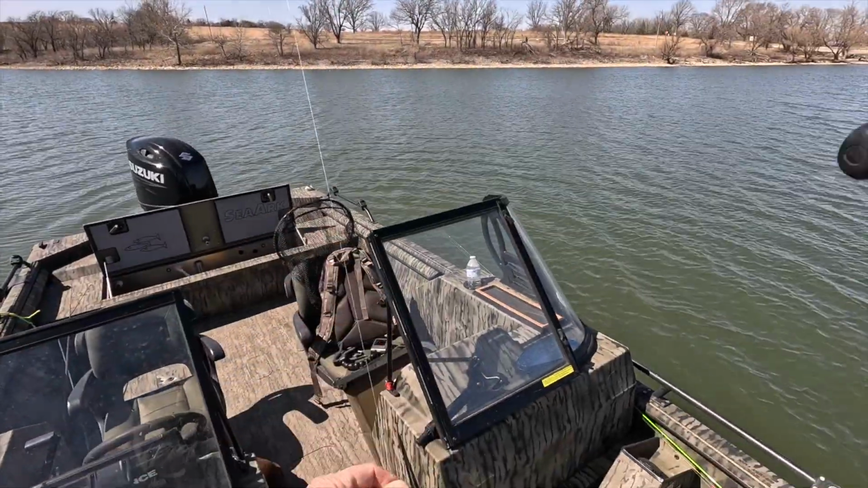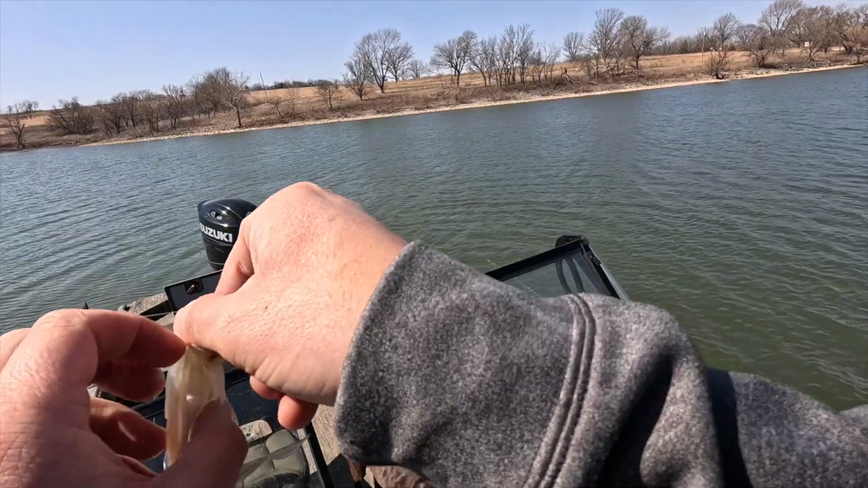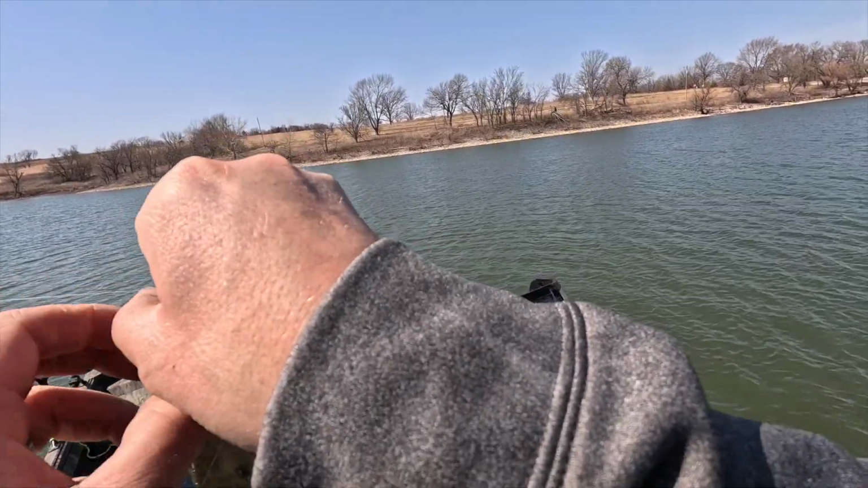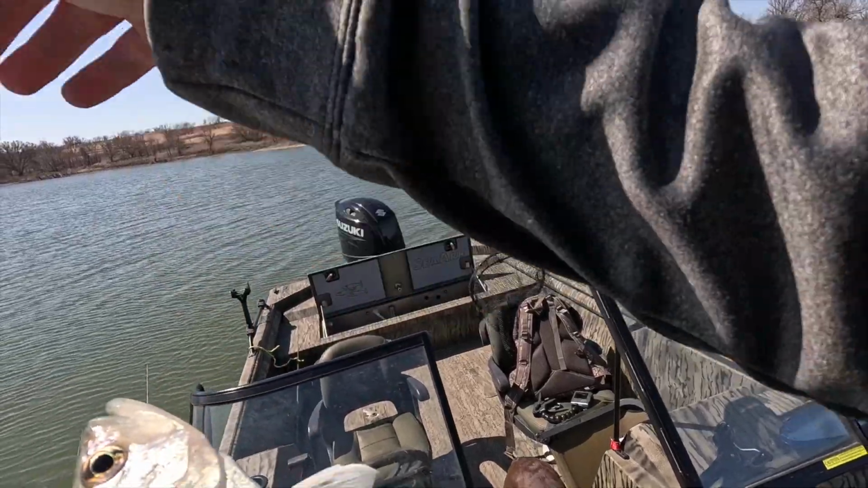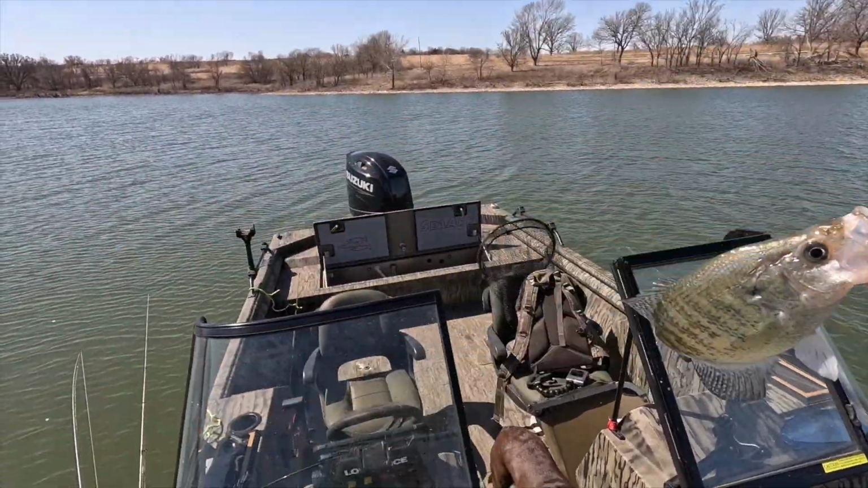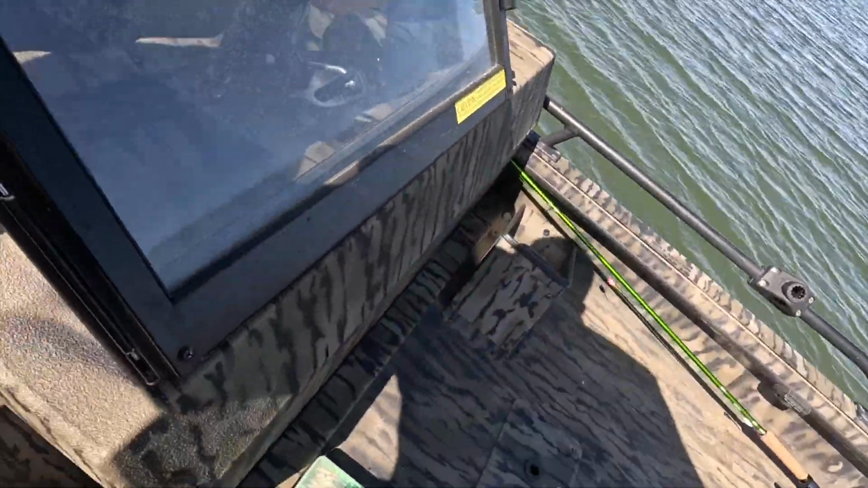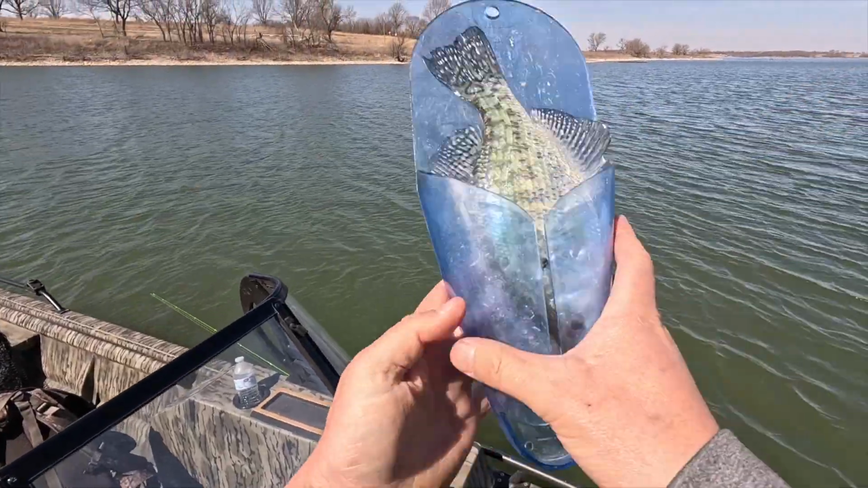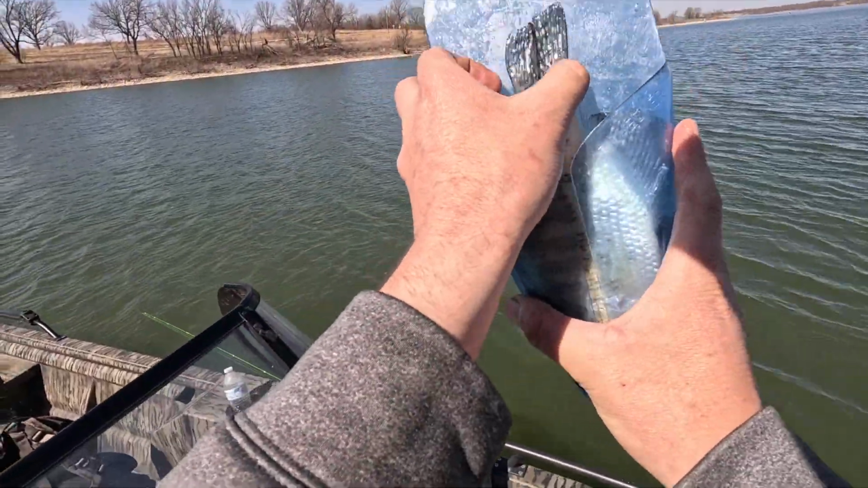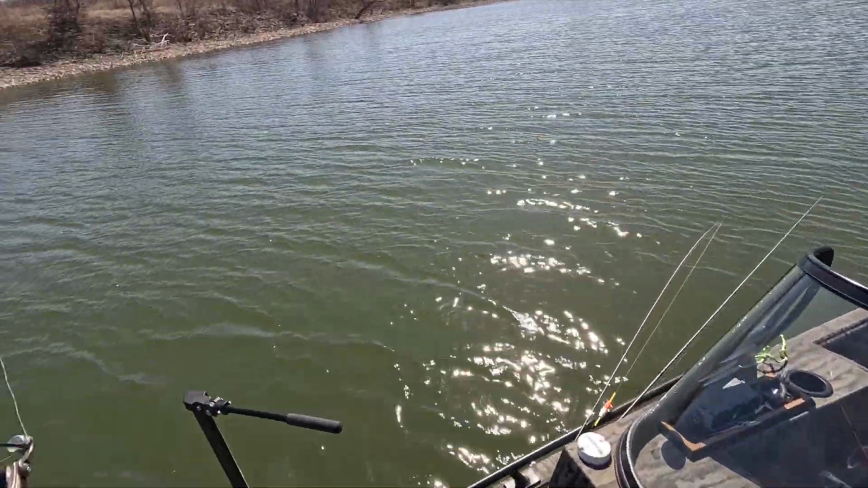They seem to really like this little crawfish bait that I put on there. You know, this one will probably make the cut, but we'll check. Oh, 9.5. Thought he looked a little bit short.